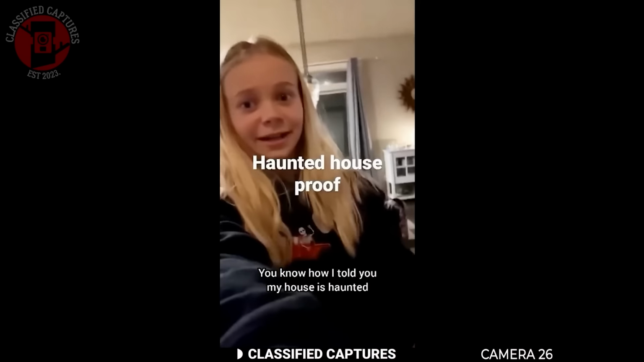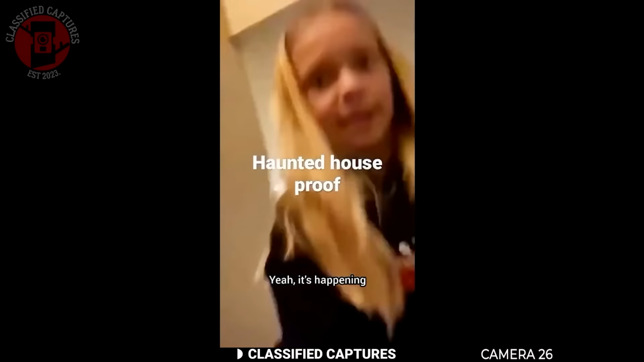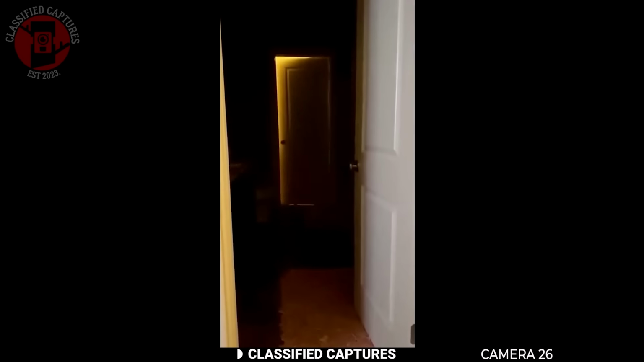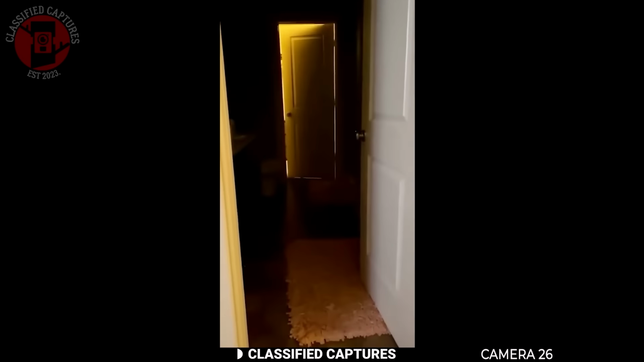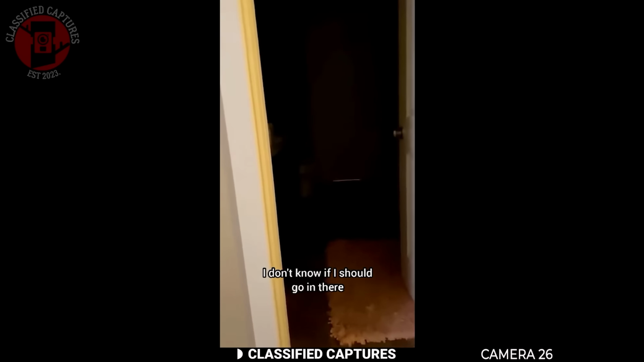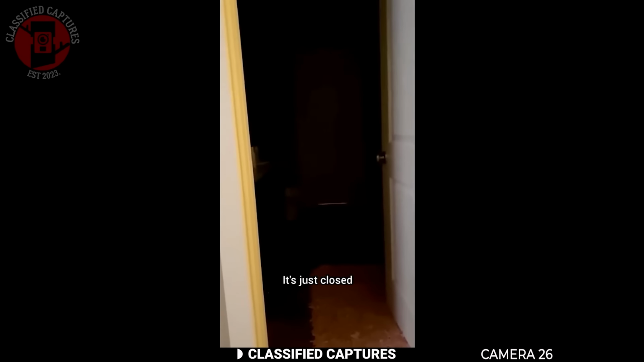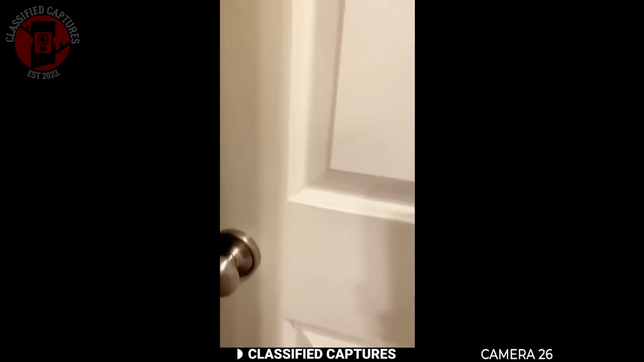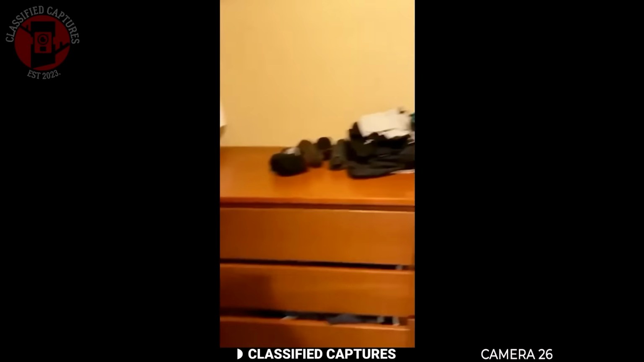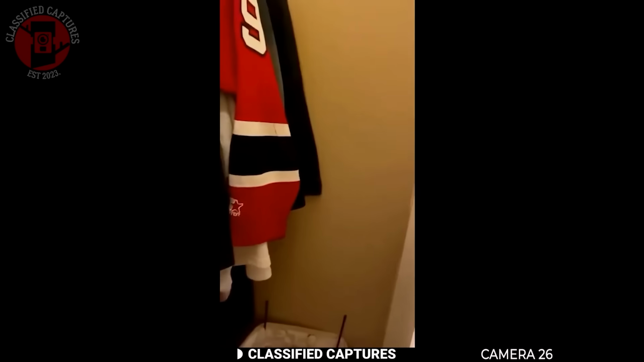A family believes that their home might be haunted. The daughter was the first to share her experience. She'd heard strange noises coming from one of the upstairs rooms, so she grabbed her phone and went to investigate. At the end of the room, she noticed the closet door slowly opening and closing on its own, so she walked over and pulled it open only to find absolutely nothing inside. She even checked behind the door, but there was nothing and no one there.